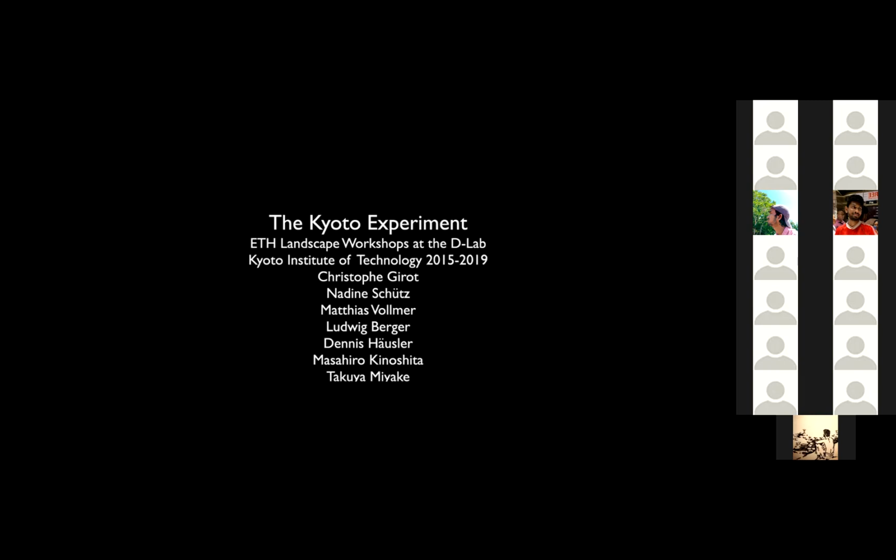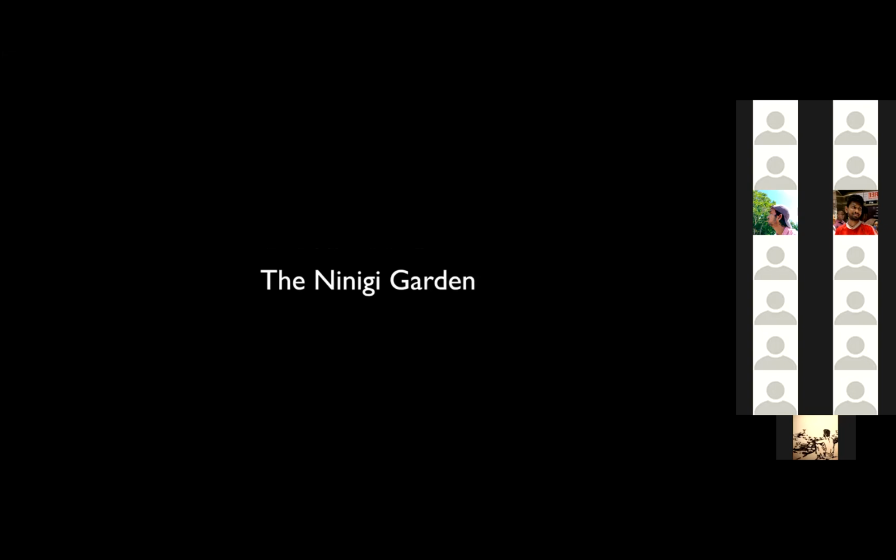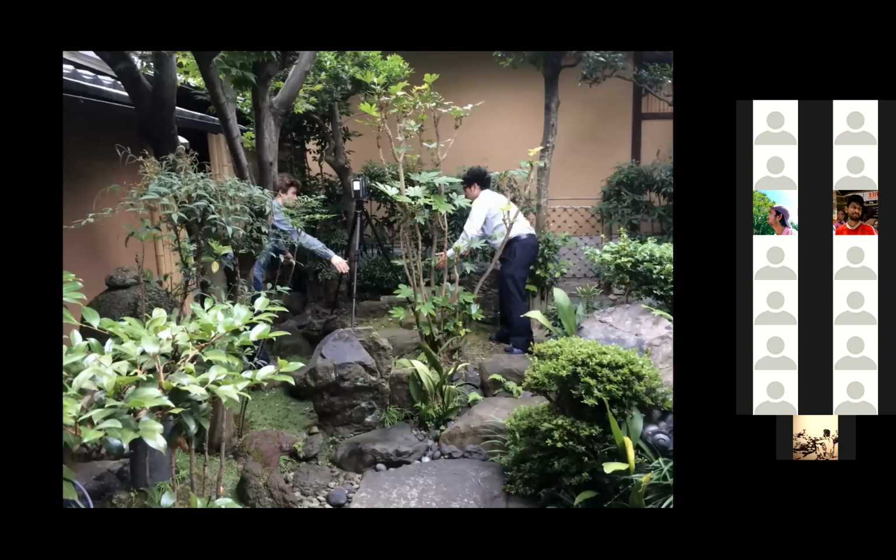This has nothing to do with gaming, or you could call it environmental gaming in a way. It's about really developing those skills very quickly. So the Ninigi Garden, the first garden we did, and here you see on the left, Matthias Vollmer with a little terrestrial laser scanner, a TLS, of the American brand Faro, and a student from KIT, I forget his name, is it Masahiro, scanning that garden.